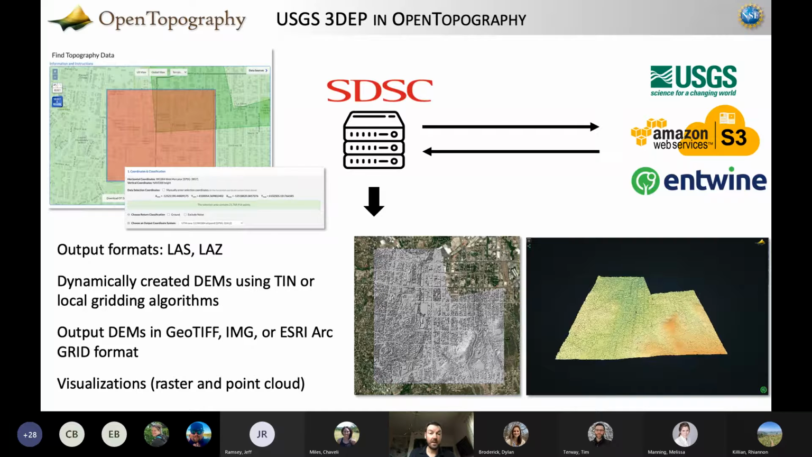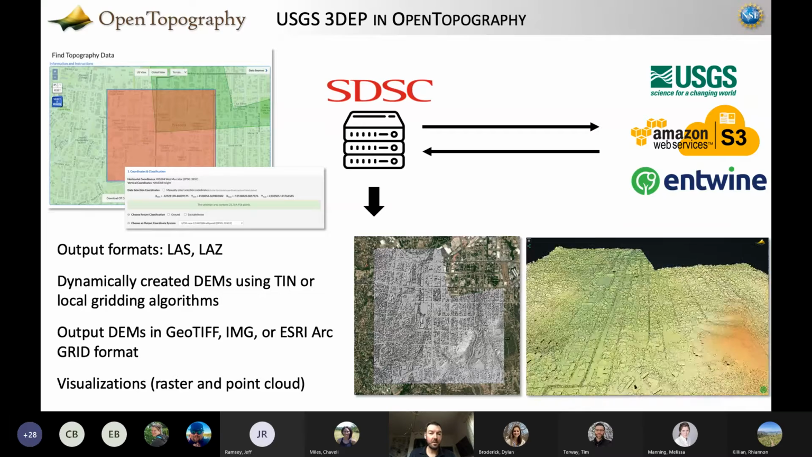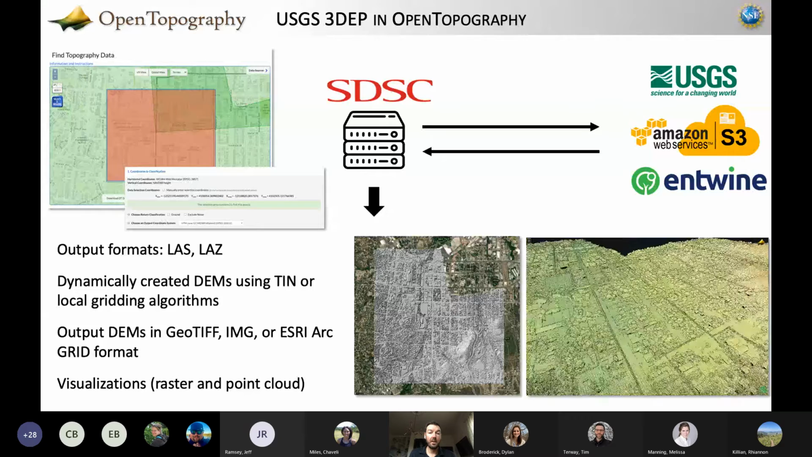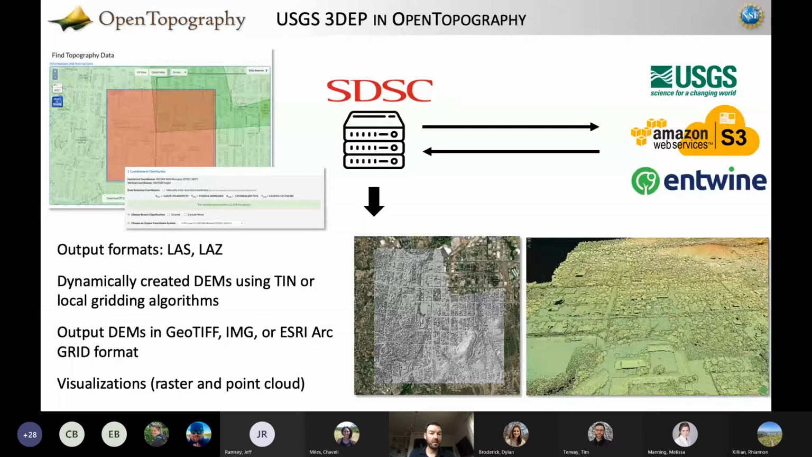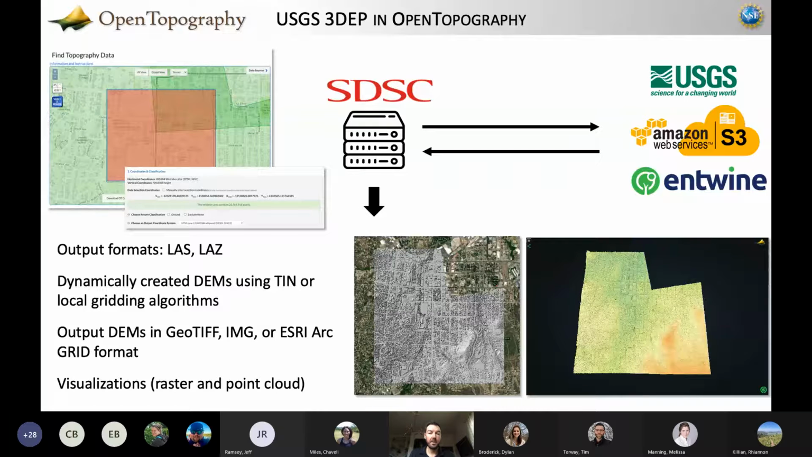It is worth noting right now that USGS 3DEP in Open Topography is currently limited to academic users. So if you have a .edu email address, you can log into Open Topography and click a button and activate this capability. We haven't exposed it more broadly. This is the only thing in Open Topography that's access limited at the moment, is 3DEP.